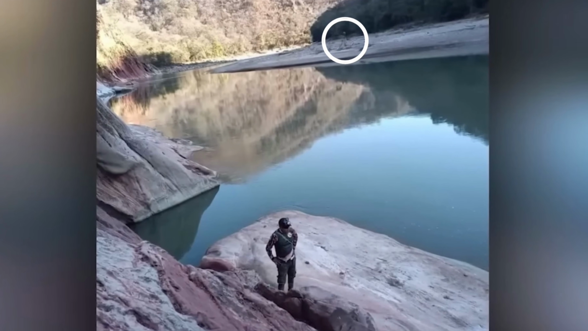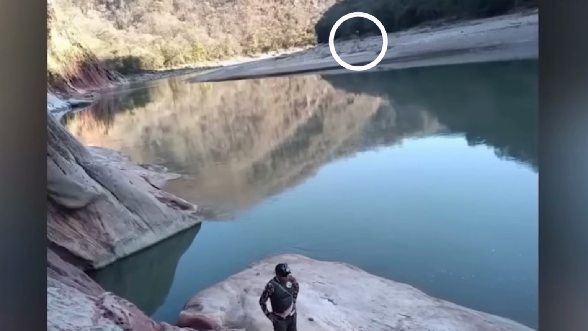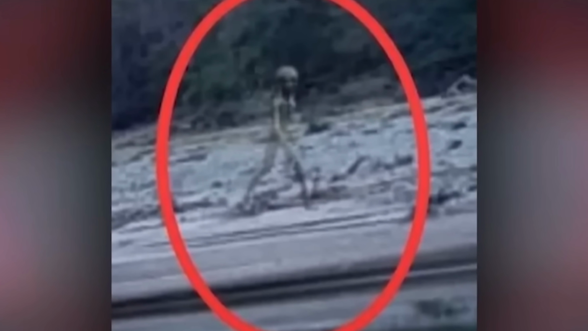Considering the rich alien history of the area, this is why people strongly believe this is some sort of extraterrestrial creature. So what do you guys think? Is this area in Bolivia home to extraterrestrials? Let me know in the comments.